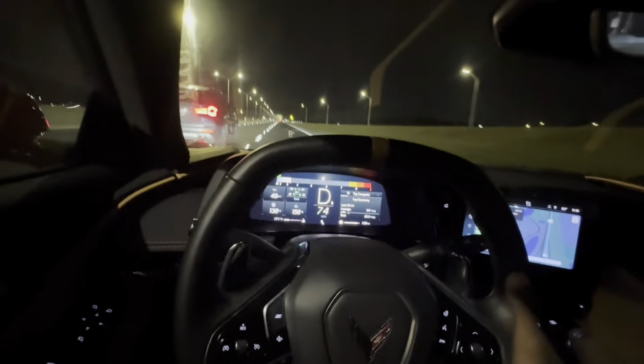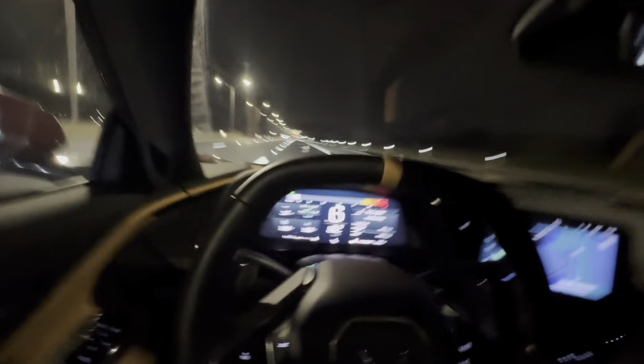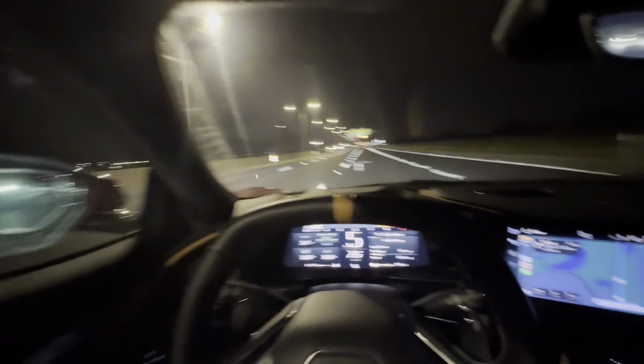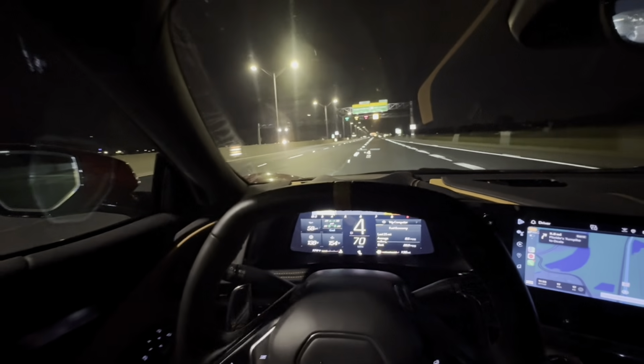Alright, as you can see, on the highway, everything's pretty good. I had to switch from the tripod to my hand because I feel like you guys were not able to see the street like that. And I feel like that's the whole point of the POV. We got pretty much an open highway for a minute.